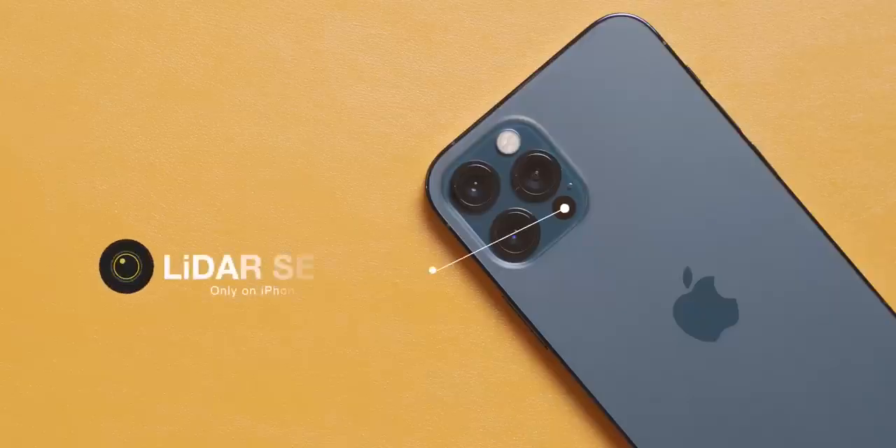Hey guys, Mark here, and I was planning on doing a lot of testing with the cameras on the iPhone 12 Pro, but unfortunately the weather has not been cooperating with me, so I figured I'd take a little bit of a different approach and talk about that new LiDAR sensor on the iPhone 12 Pro and the Pro Max.